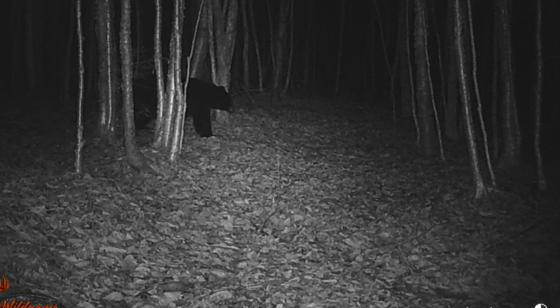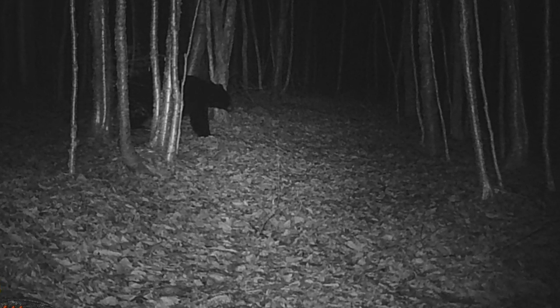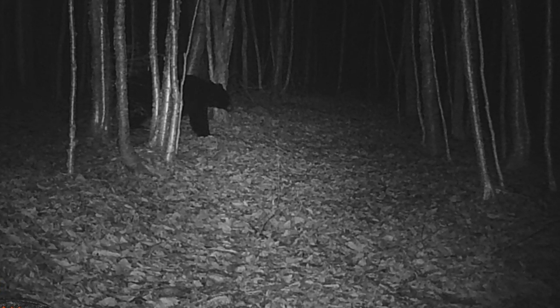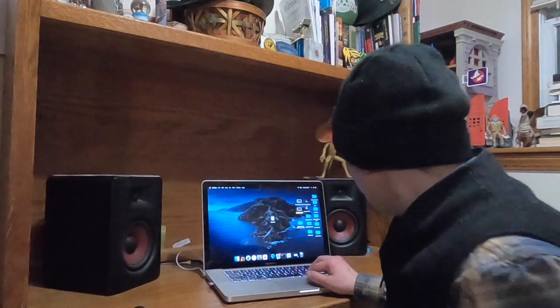If I saw this guy during season, I would love to take him. It'd give me a freezer full of sausage and a beautiful pelt. And the same day I checked this camera and saw that bear, I had this.